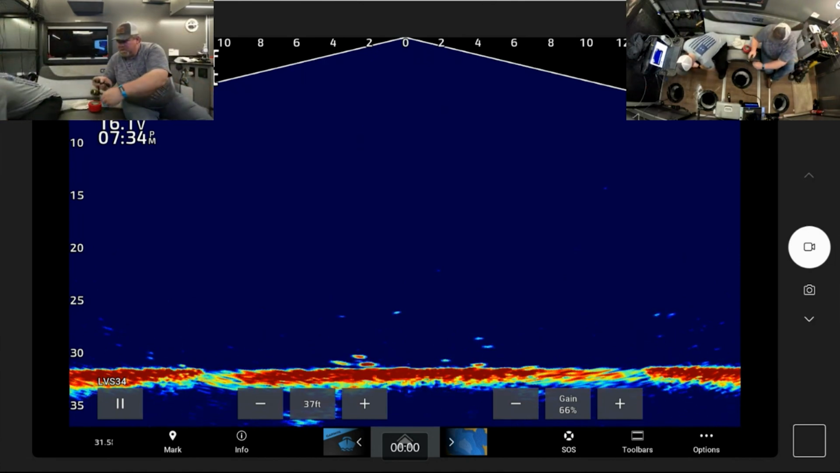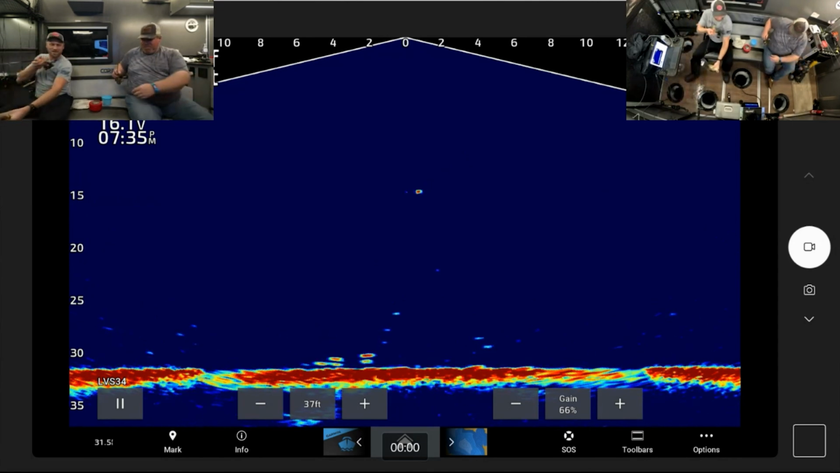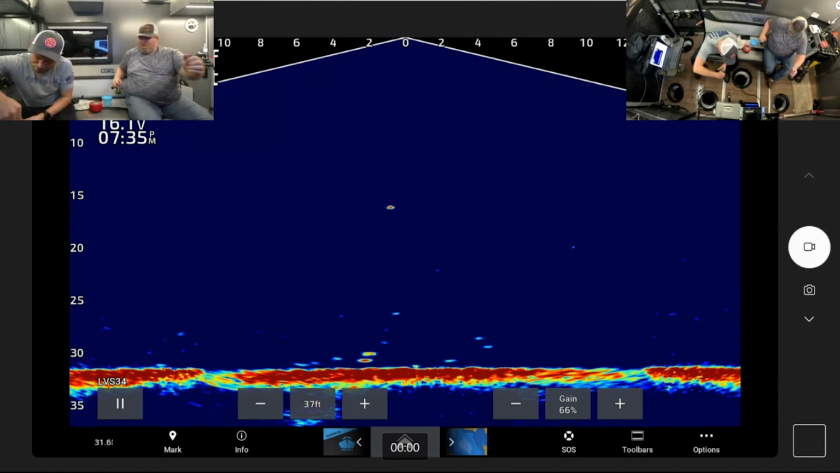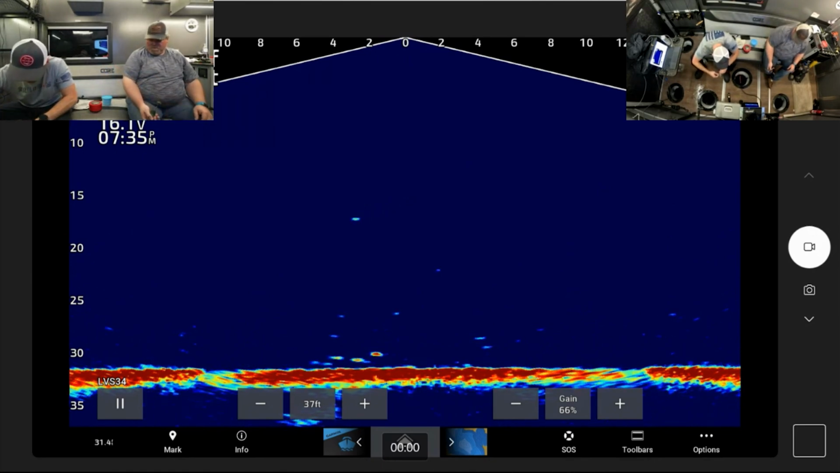Get this out of your way. Nice crappie. Another nice one. Looks like the cookie cutter of the other guy. Yep. Just a red hook with a split shot. So this will be another eater.